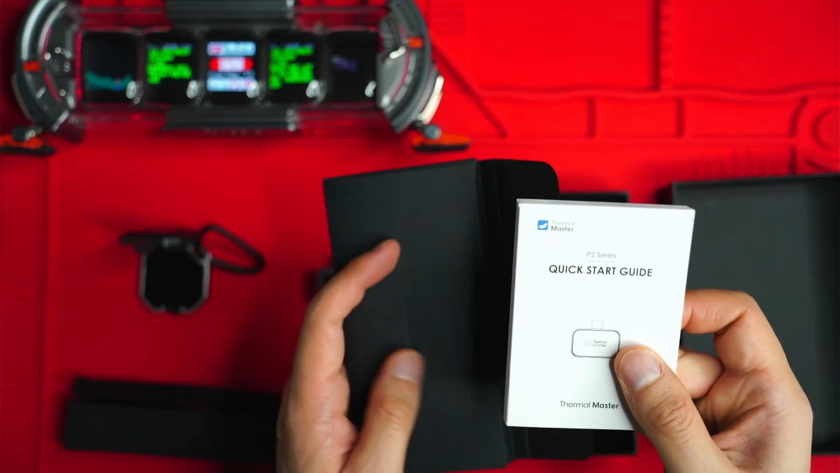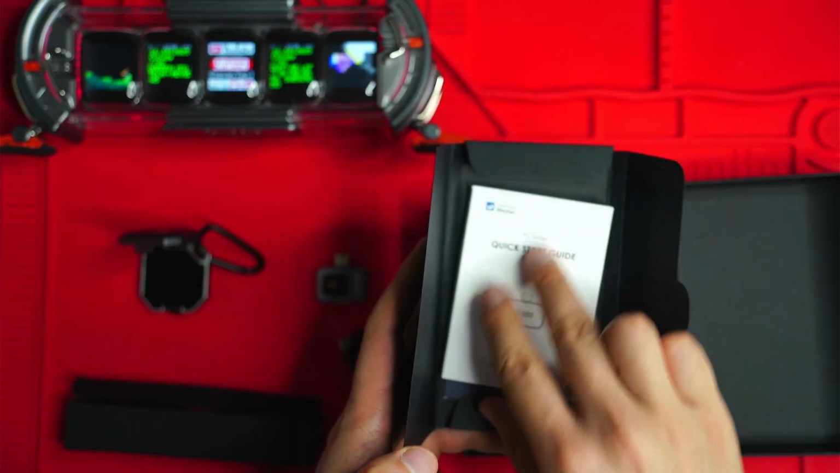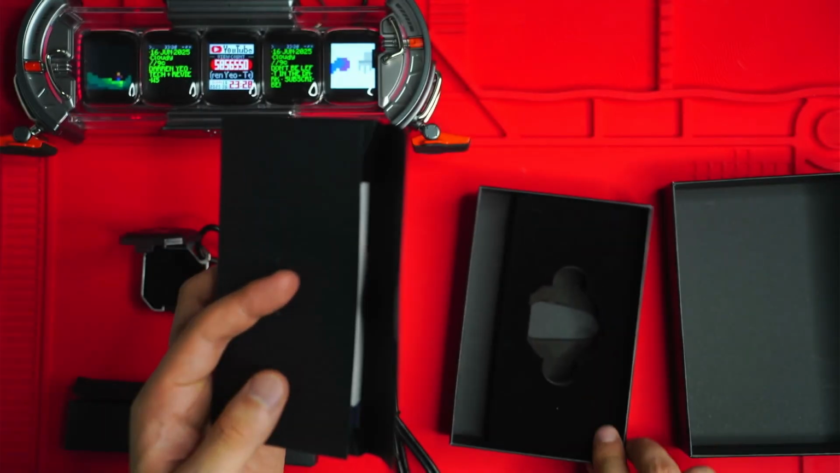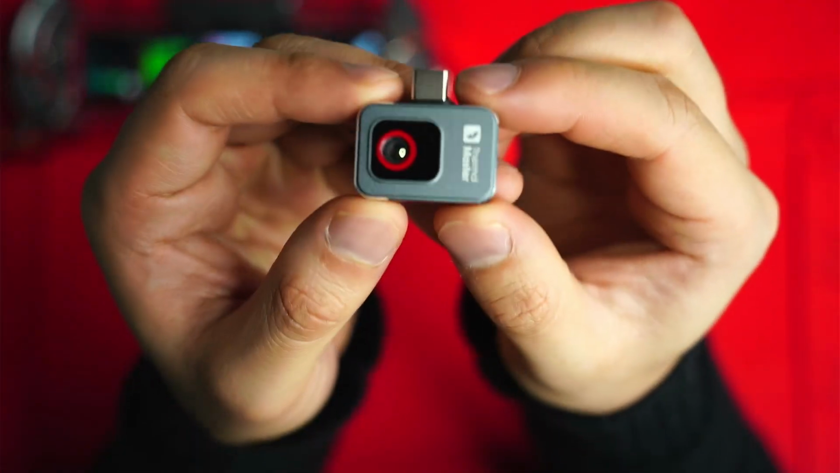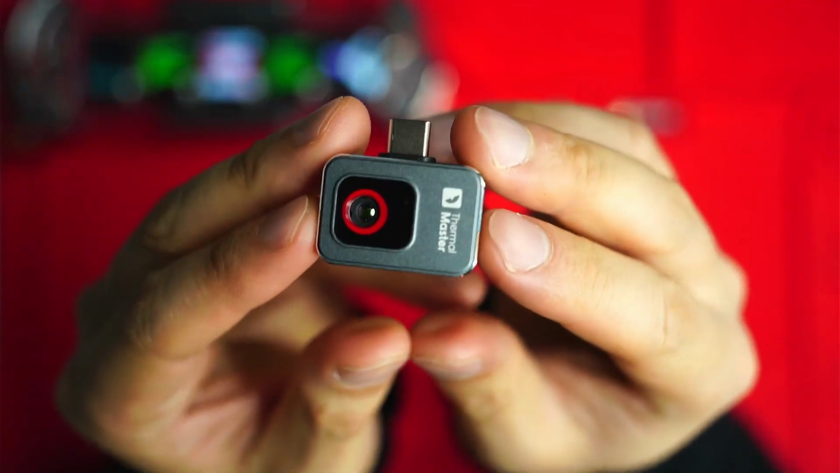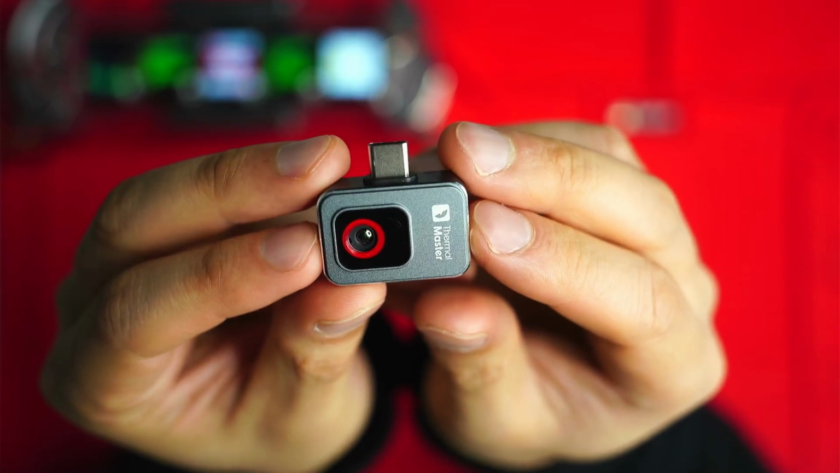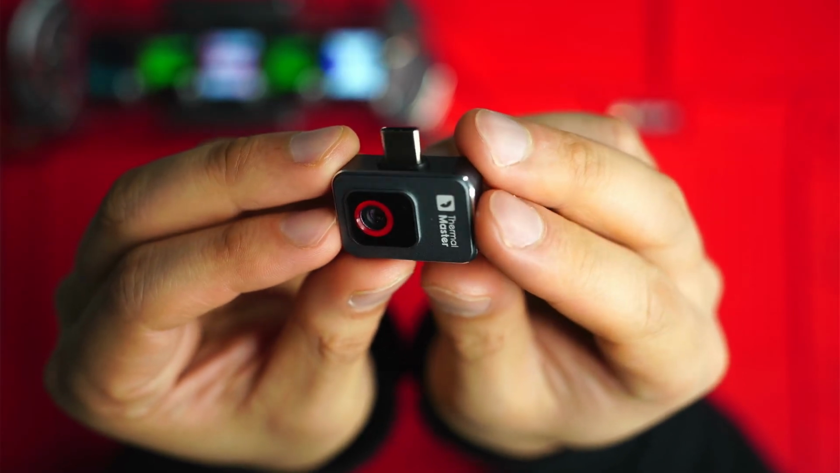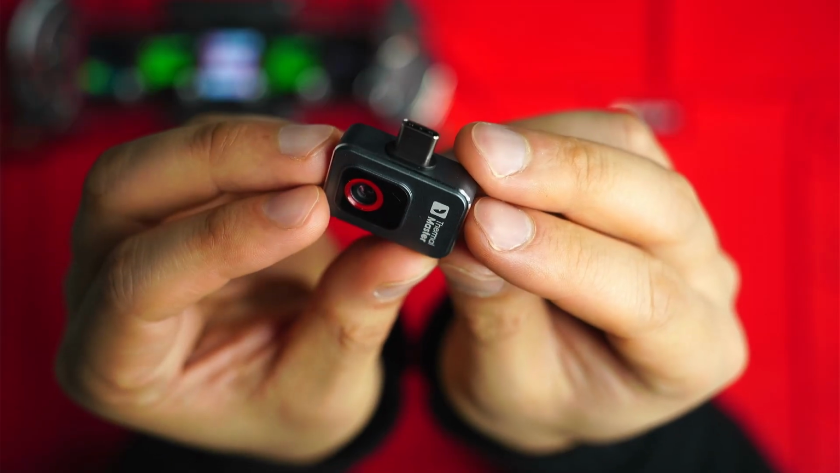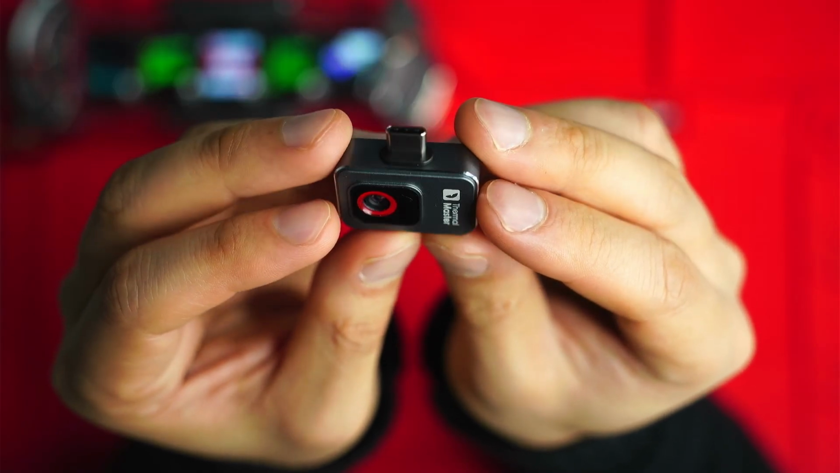You also get an instruction manual here, and it's only really the first 10 pages. It's translated into different languages, and that's pretty much it. So let's have a closer look at the Thermal Master P2, and you can see it's made out of anodized aluminium. Tiny, it only measures 27 millimeters by 18 millimeters, and it's 9 grams.